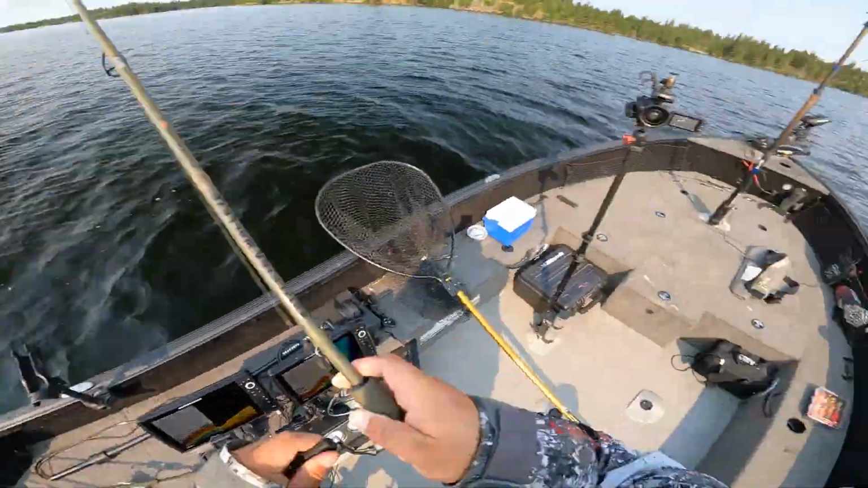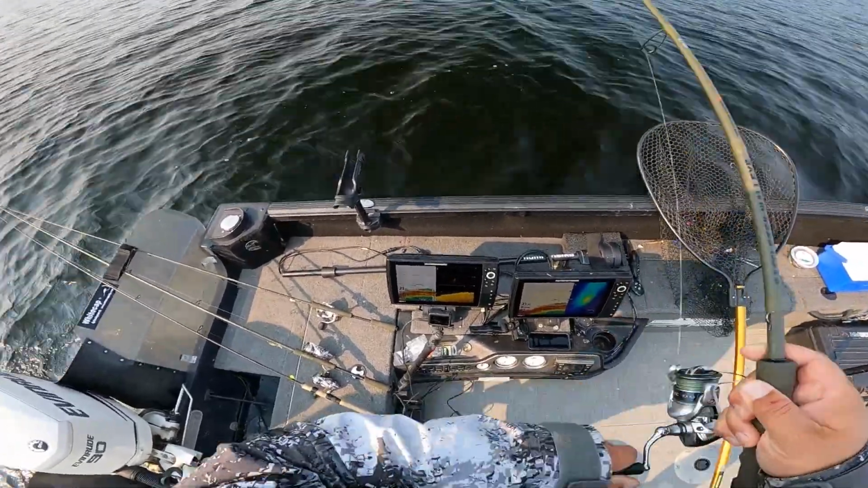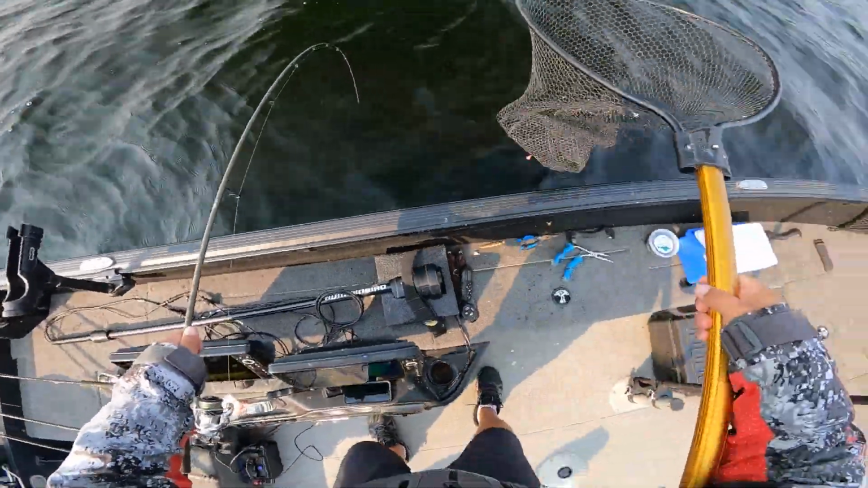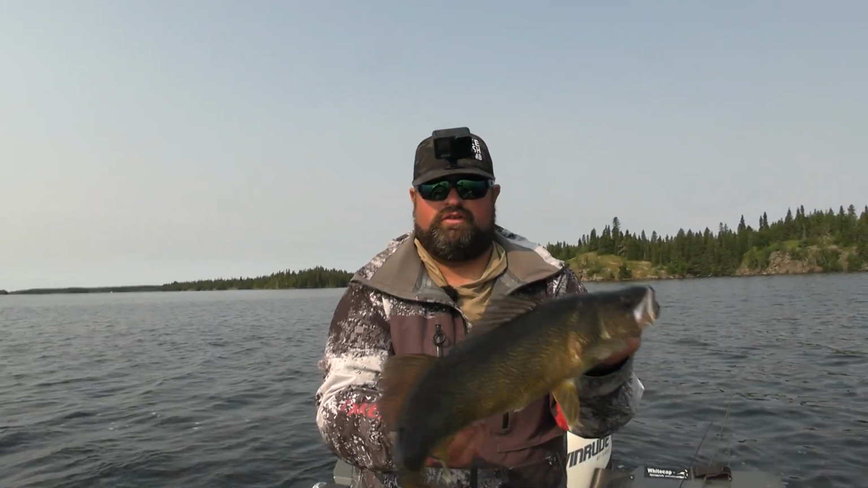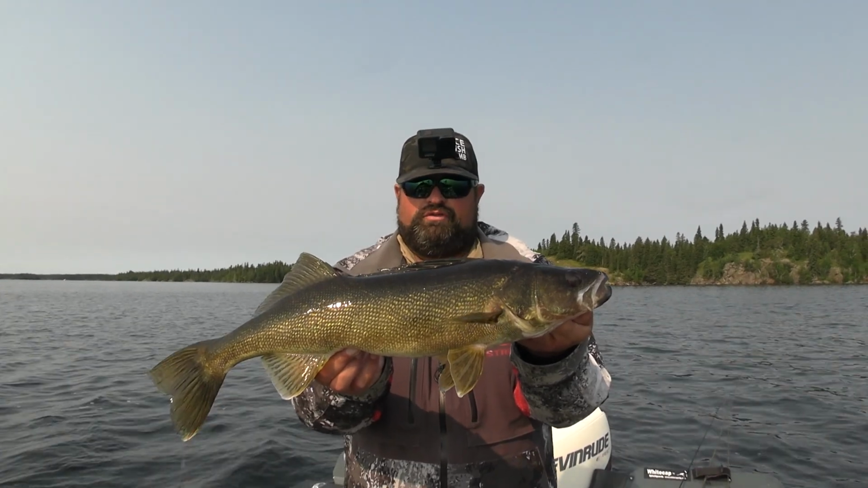A couple nice marks here. I'm gonna go up a bit here further and then spot lock. My drag's a little bit loose, but that's a good start. Oh, there goes a jig. Come on. Nice. Good start. Nice solid fish to start with. 22-ish, something like that. Dark, beautiful fish.